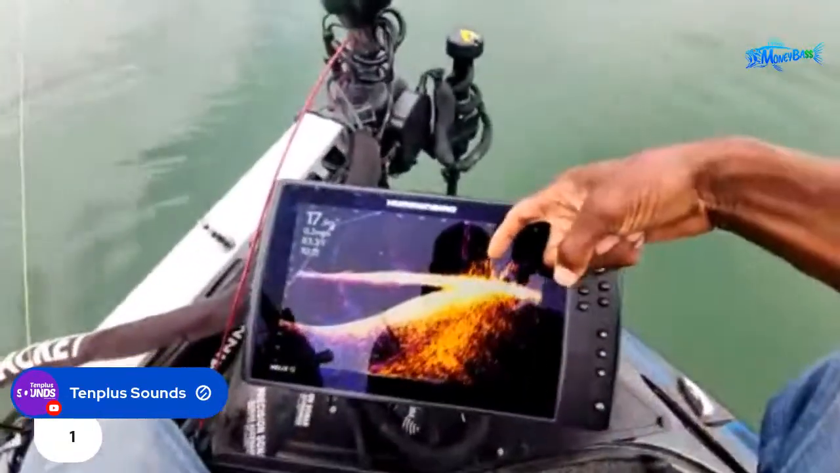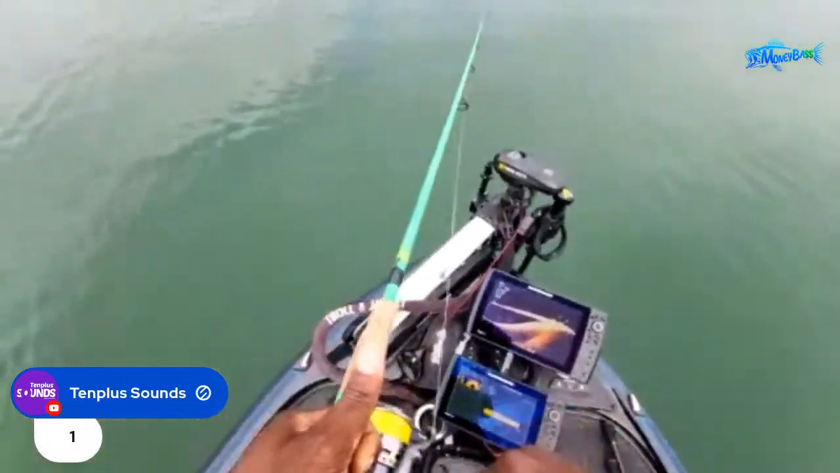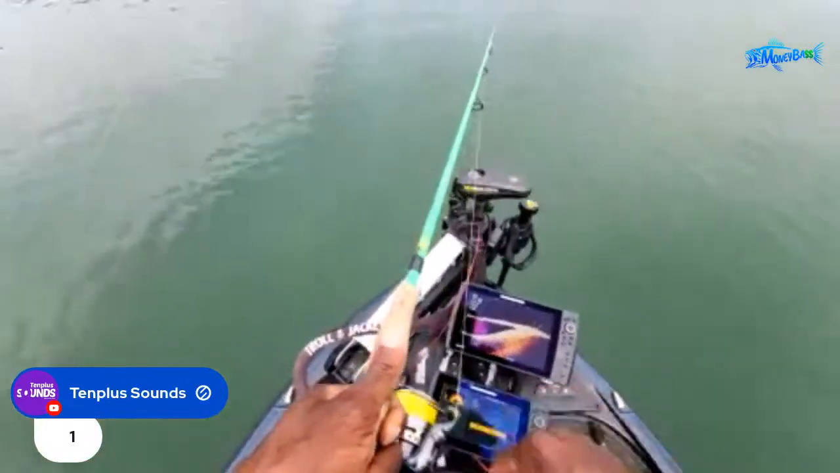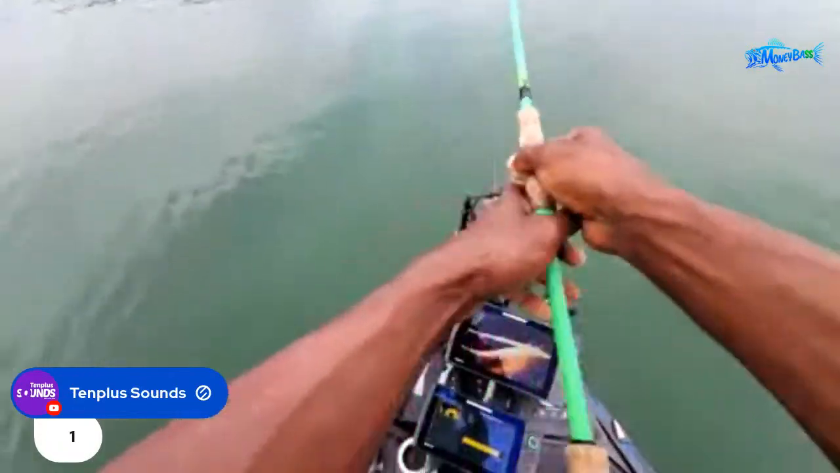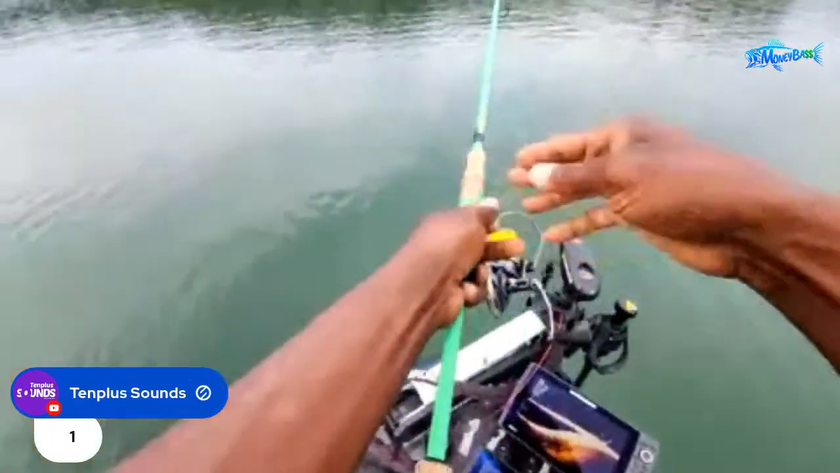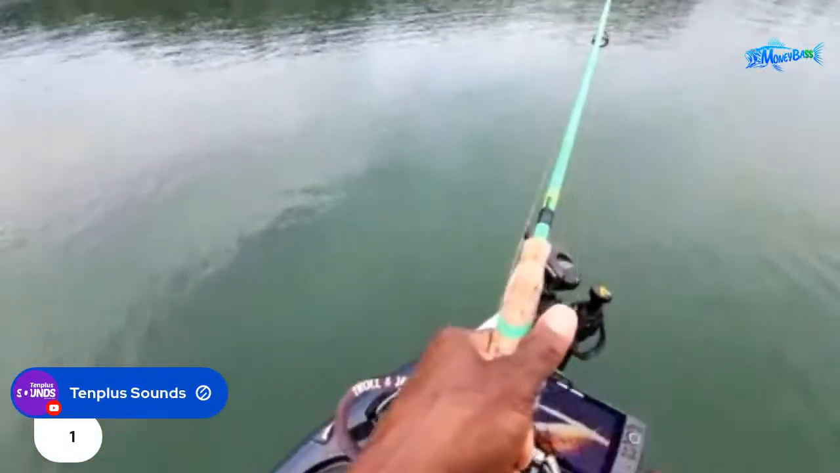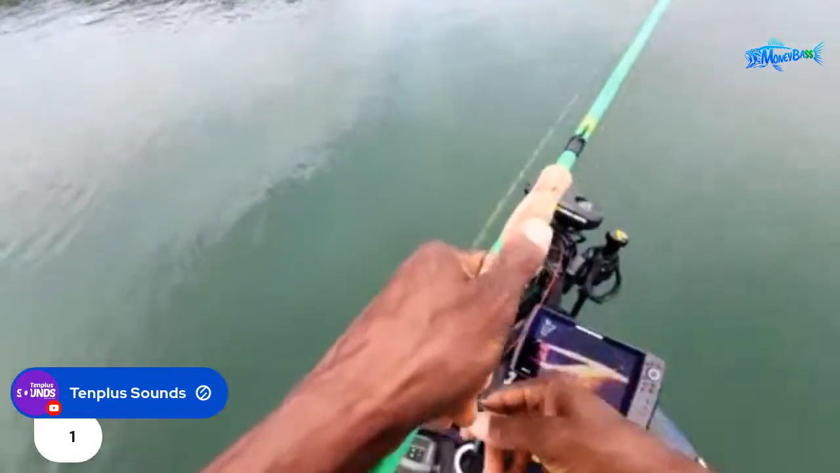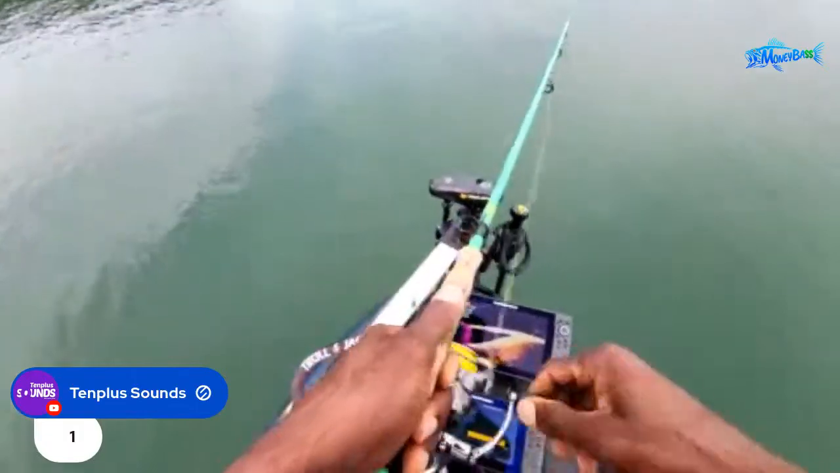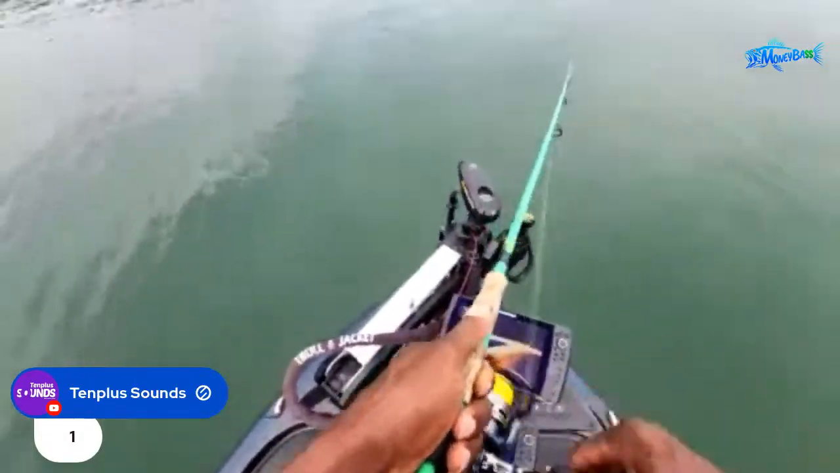So here we go. You see this fish, the fish right here, they're lined up and they're sitting in about 20 feet of water, but they're suspended all the way up to about 5 to 10 feet. So those are some very good candidates to get out here and have some fish coming up hitting on top water. So let's see what happens. All right, I see them moving, guys. Oh yeah, we have some followers now.